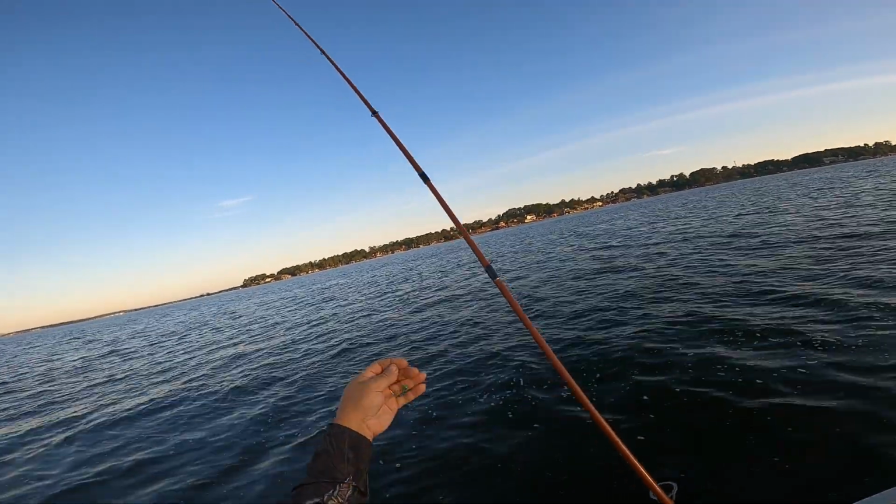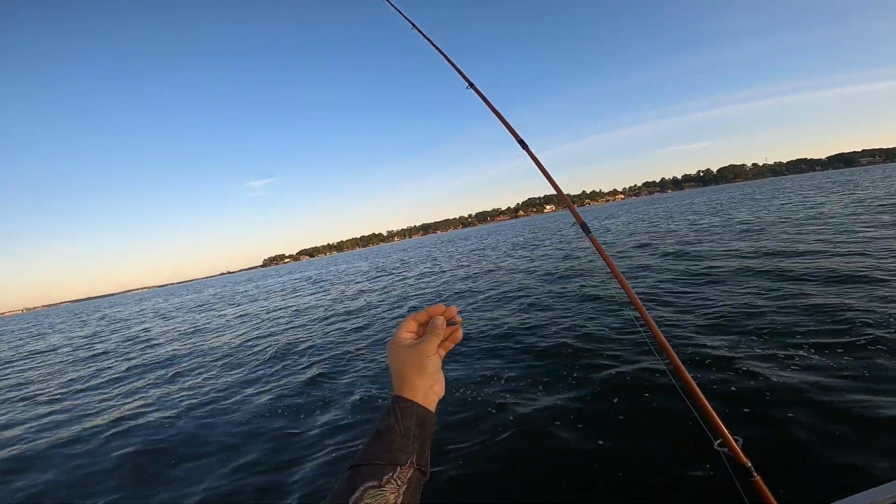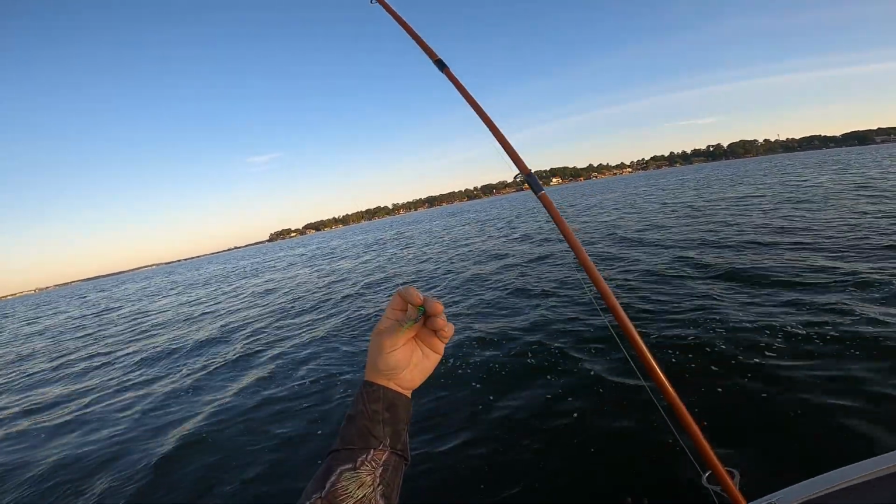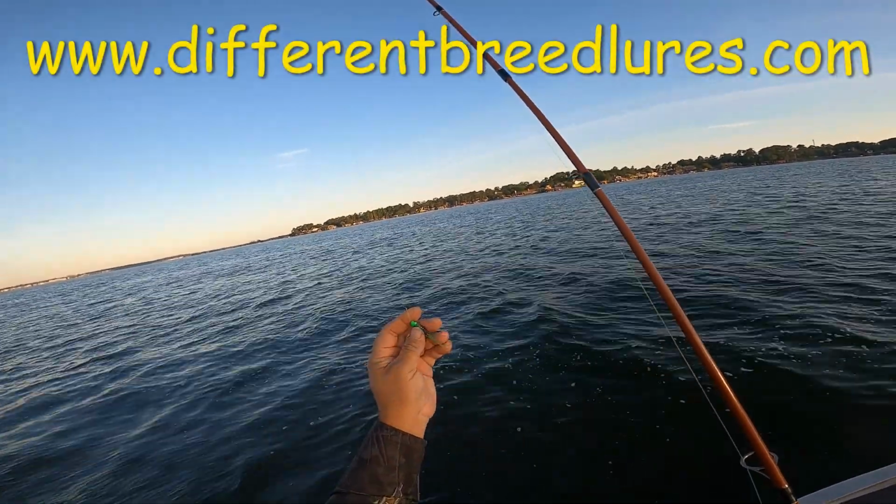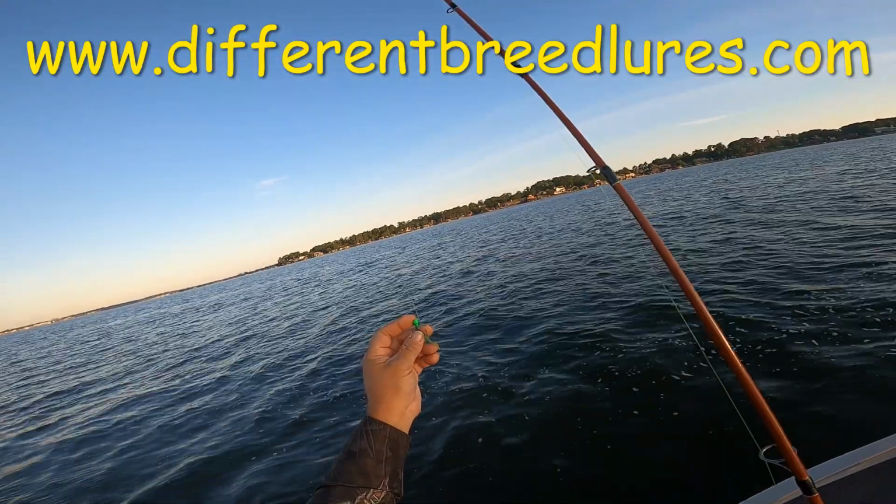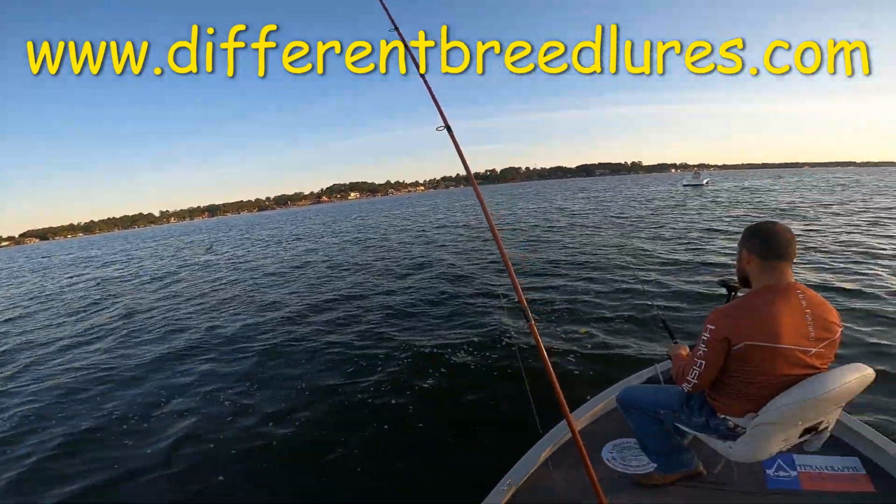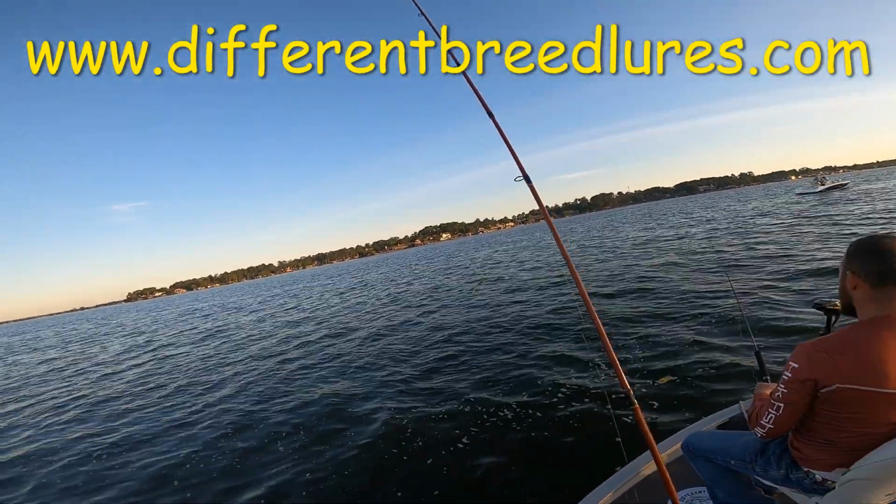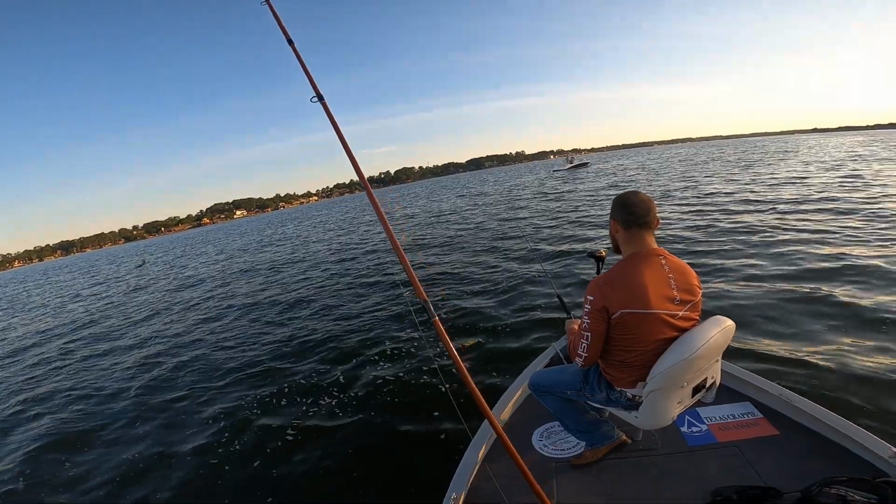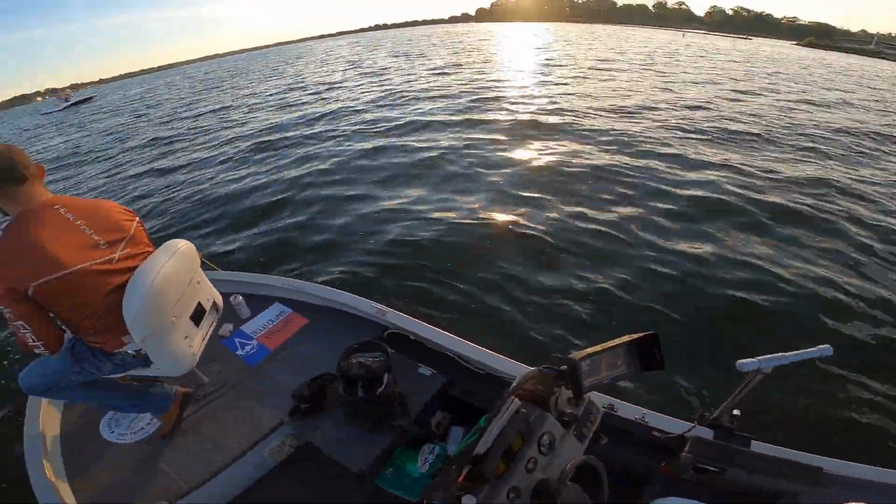So I'm starting out with a hulked out Crappie King with, say, an 1/8 ounce jig this morning, a little heavier than I normally use, but I'll get it down to them a little quicker and see if they react to it. If they don't like that, I'll end up getting lighter and making it a slower drop for them.